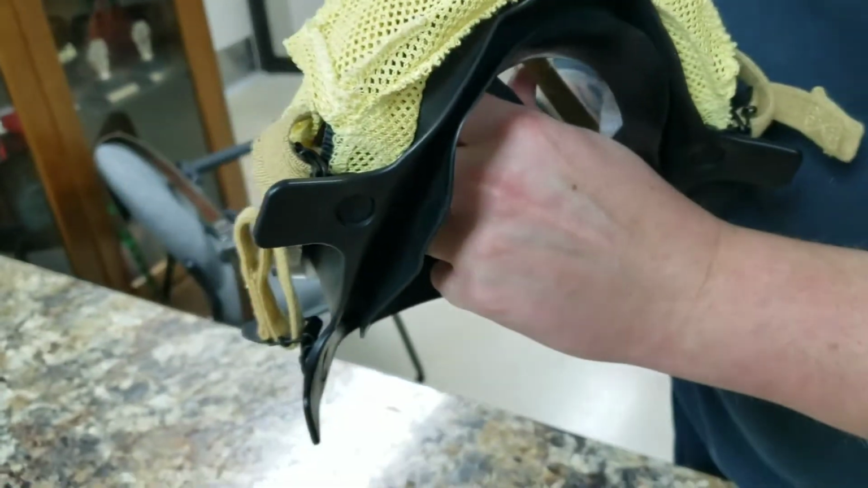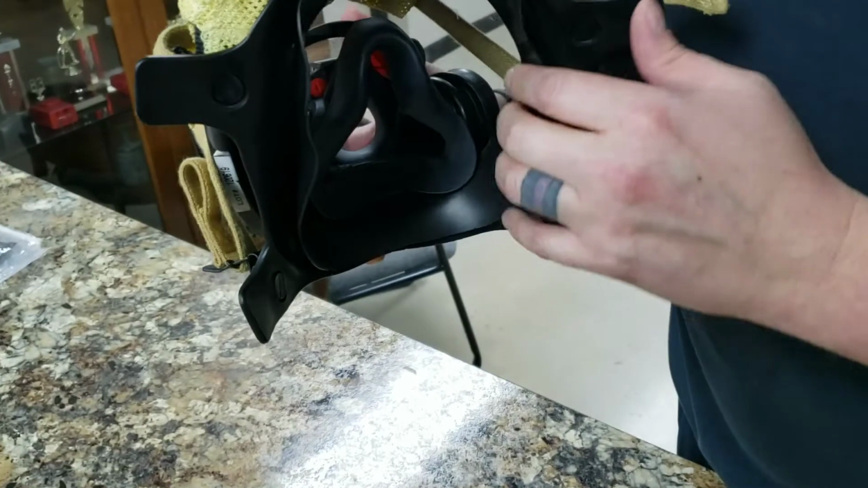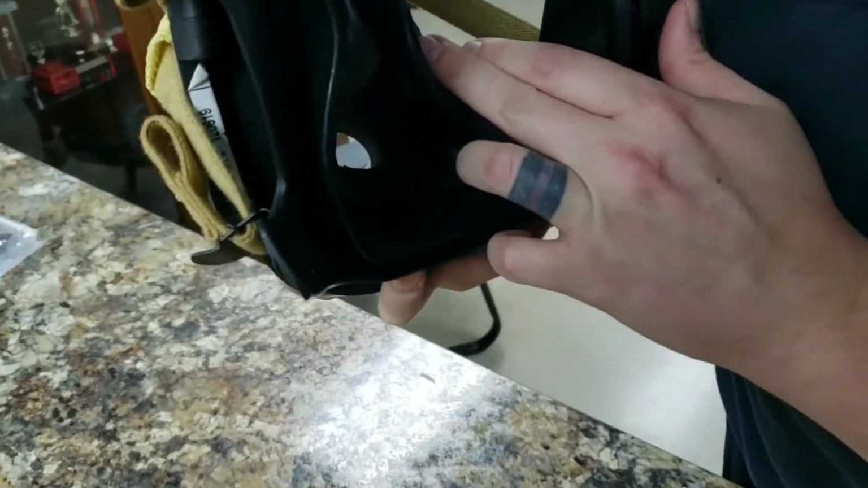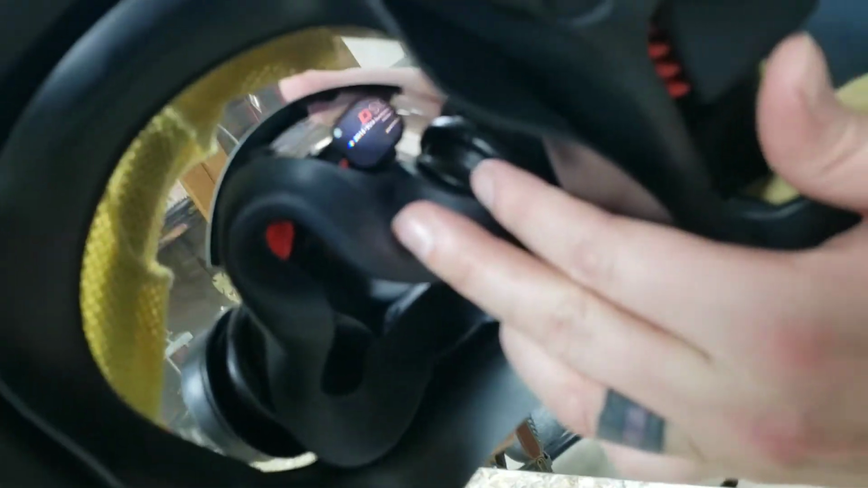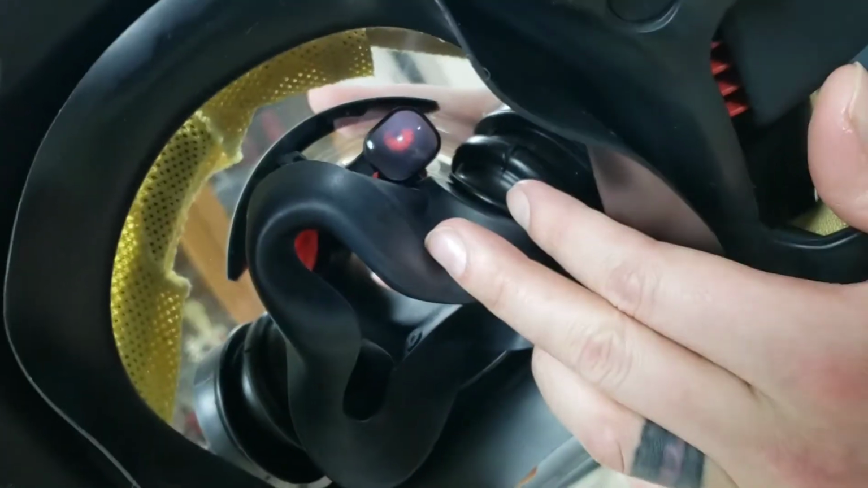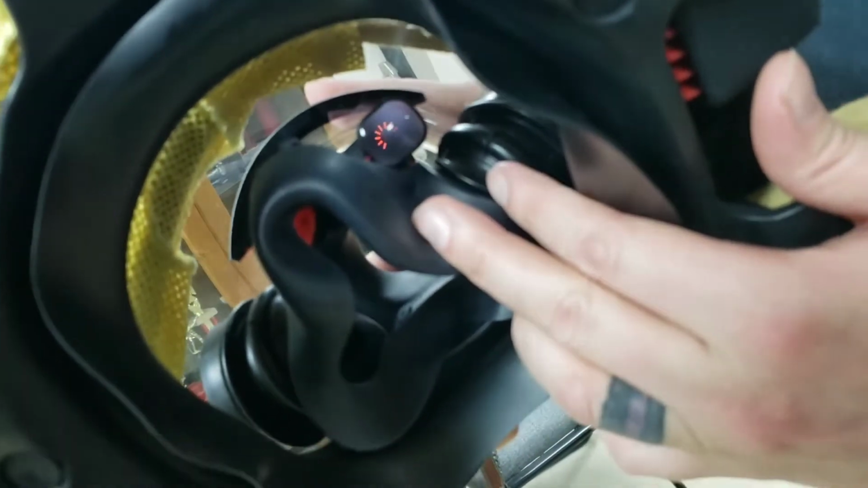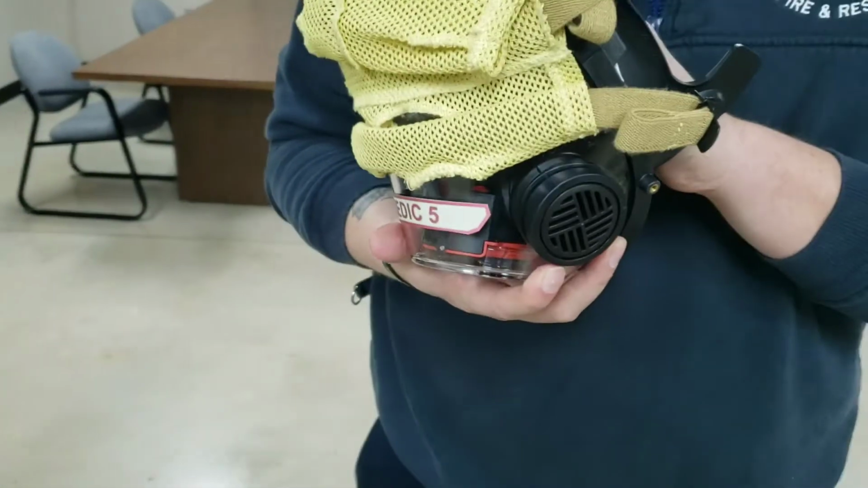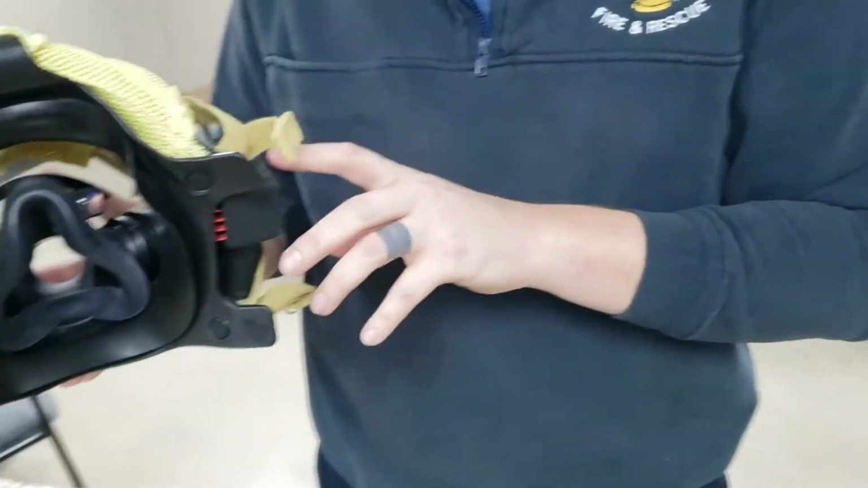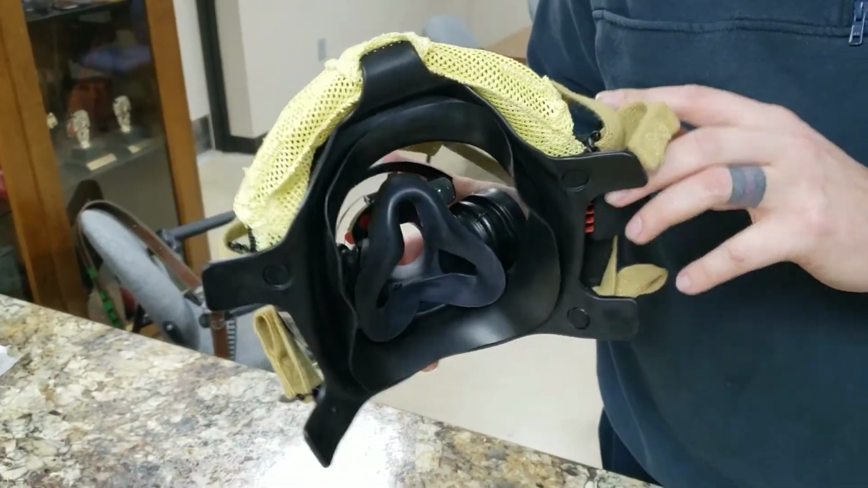With the red button, you hit it once for about 1 second, and it'll turn the IMD on. I don't know if you can get a shot of that. It may be a little hard to. Once that button's pushed, the IMD will have a red pinwheel that spins, letting you know that the thermal camera itself is not on.